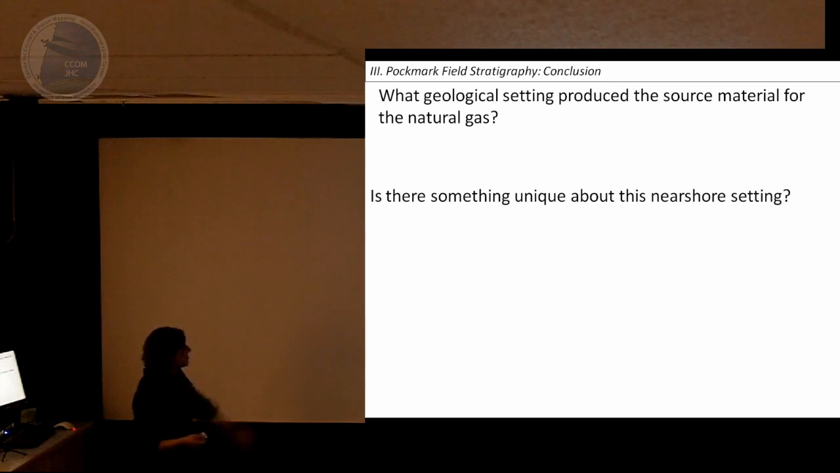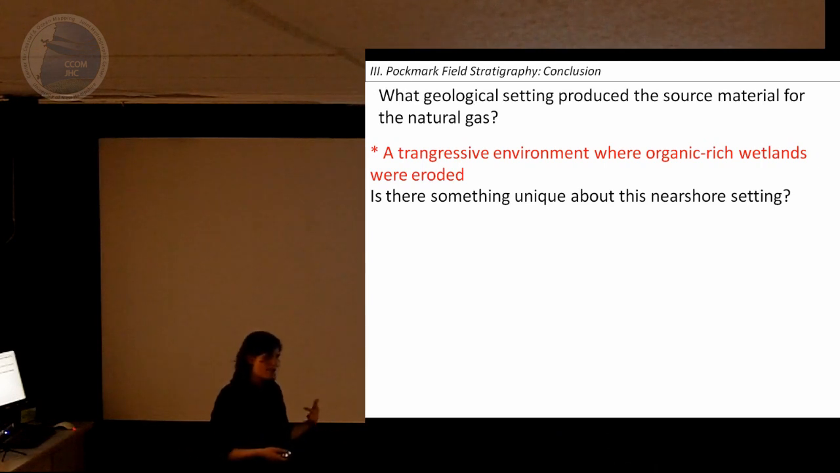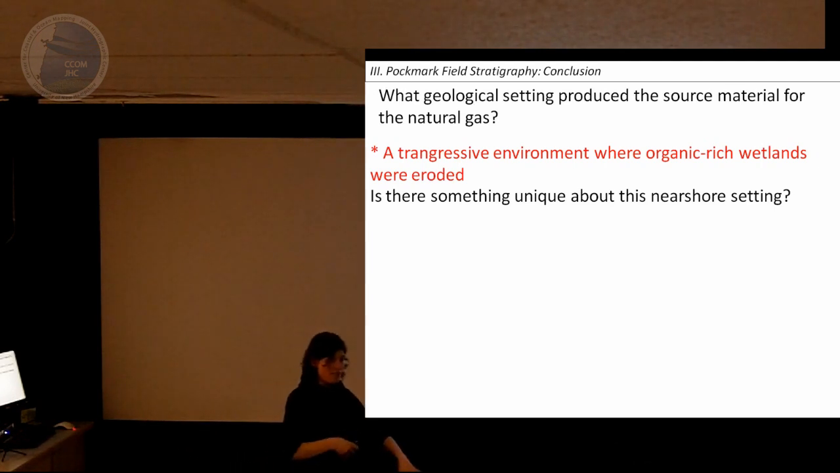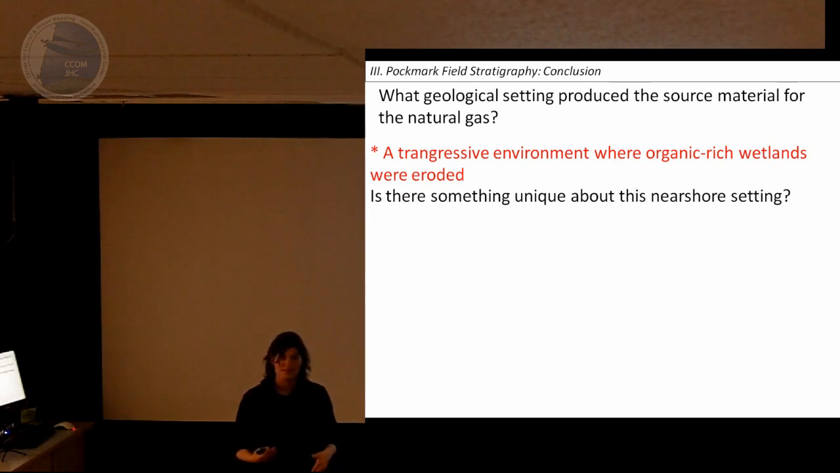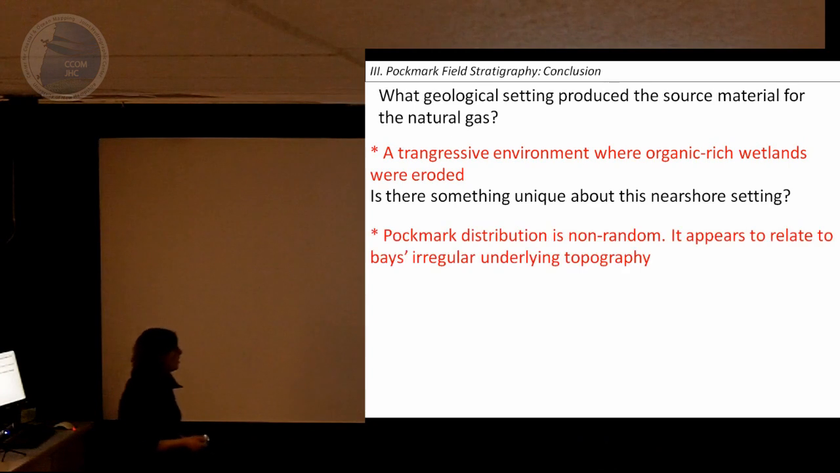So, just some conclusions on this section. What produced this area? Well, it was a transgressive environment. So you had a wetland that was being eroded. Although there wasn't a concentrated source of organic material buried like a wetland, that wetland was eroded. That organic material would have been introduced into the water column. Some of it would have been biologically taken up, but in general, it would have been an organic-rich depositional area.